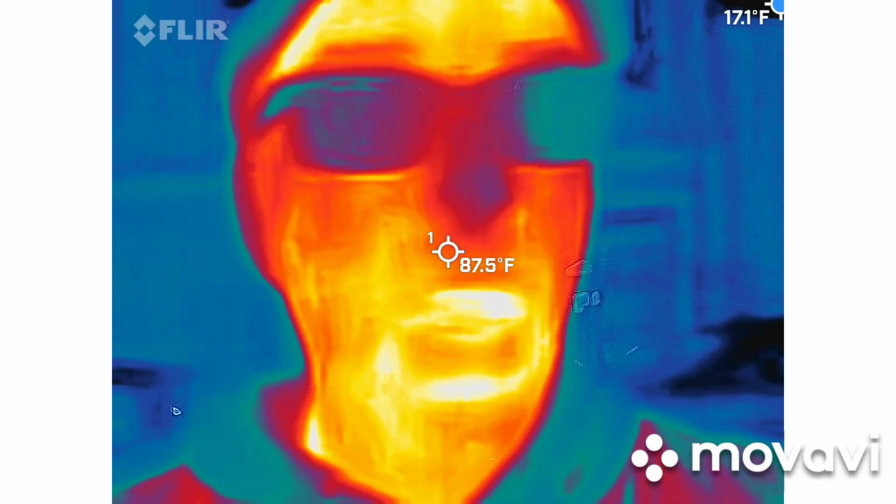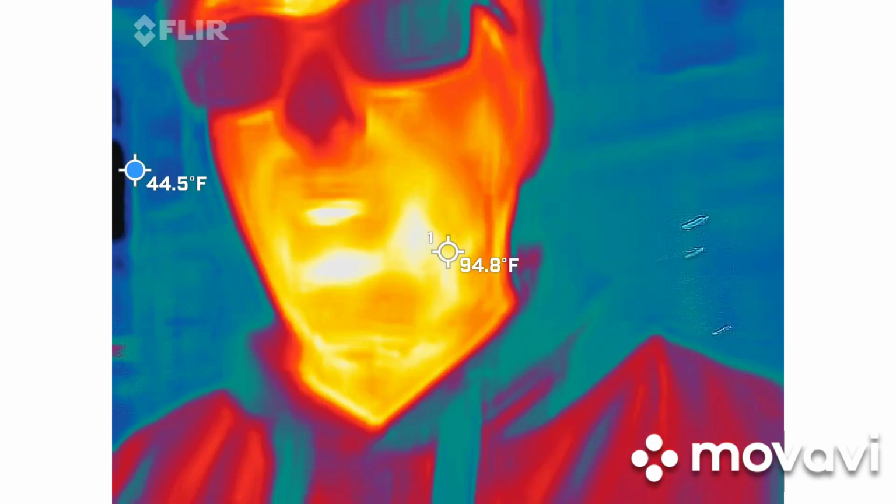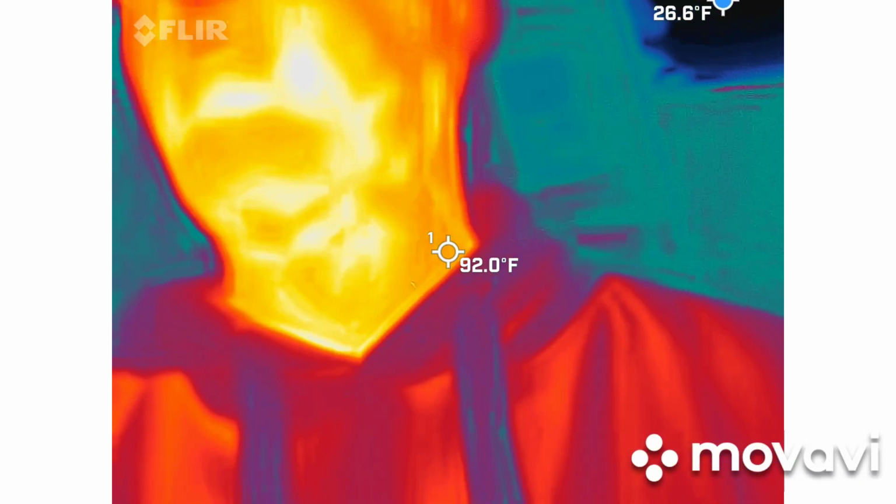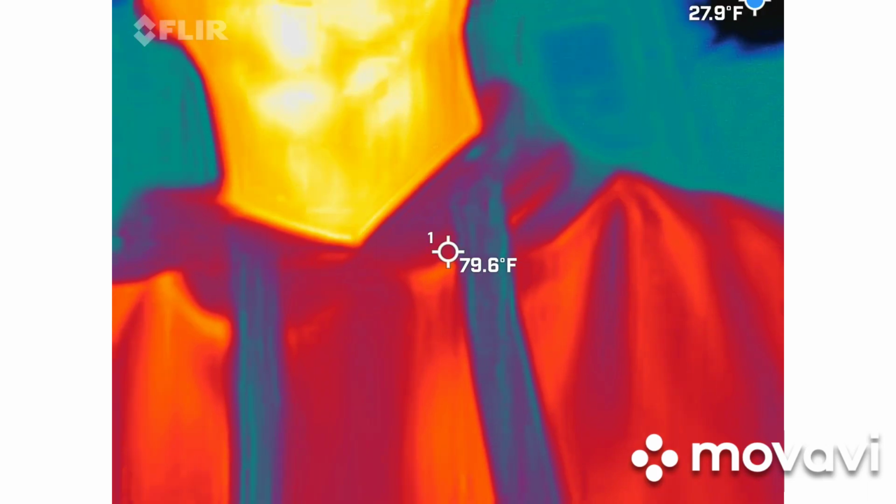What does that mean for you? They should have been that color. Like, that's what that means. So when they're blue and I'm orange, it's somebody that's not supposed to be there. So that's literally what we're working for.